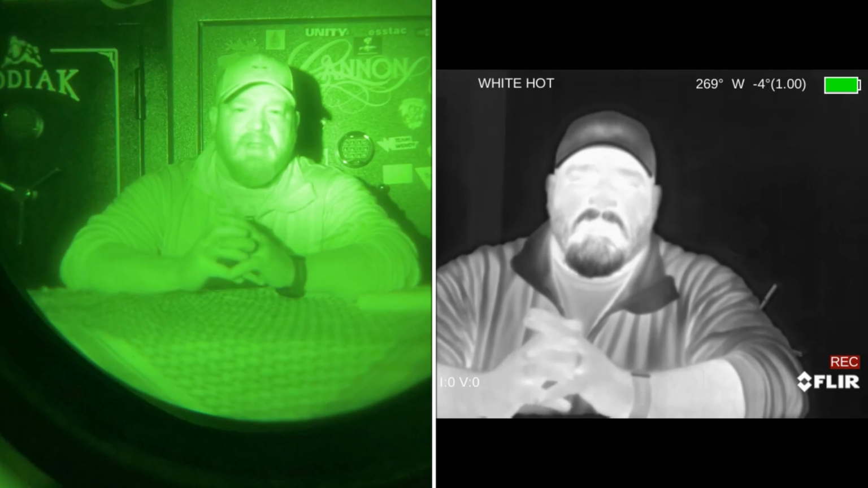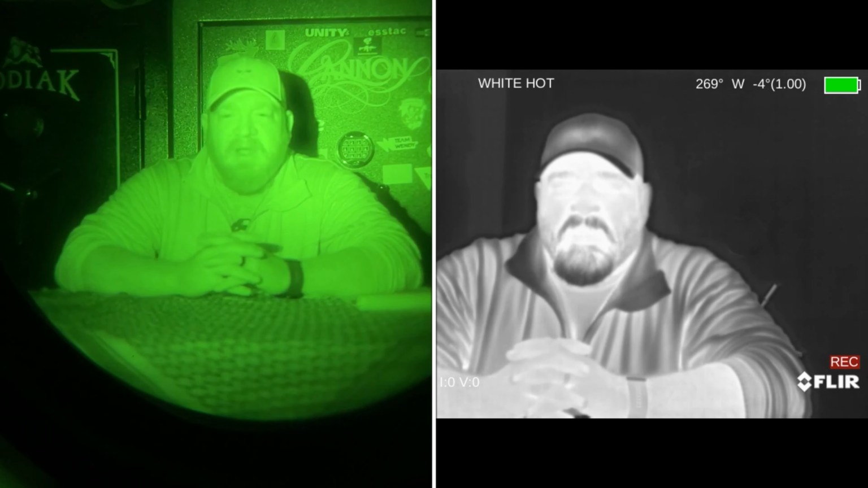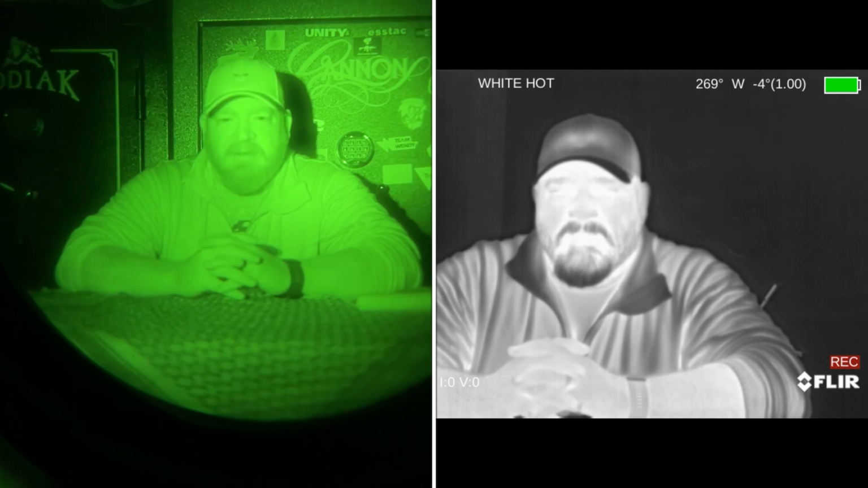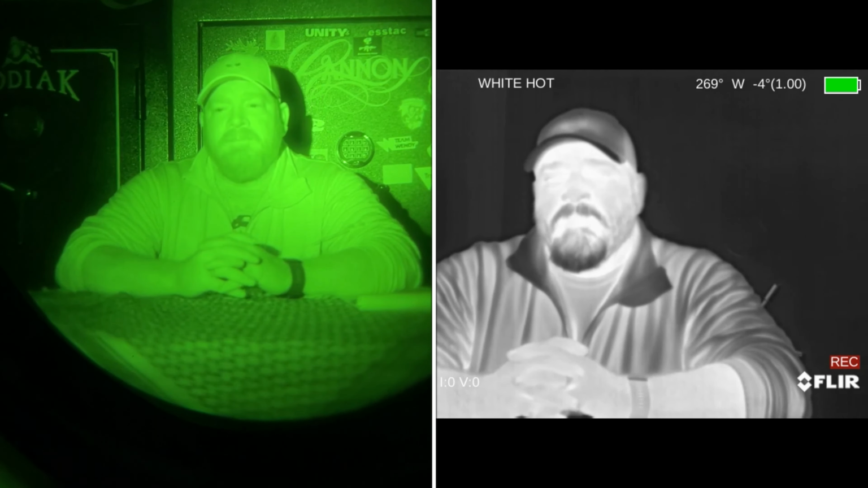So the FLIR BREACH PTQ135 is a thermal monocular made by FLIR, on the lower end of cost. I think I purchased mine right around the mid 2000s. You can find it more than that, you can find it cheaper, you can buy them used.